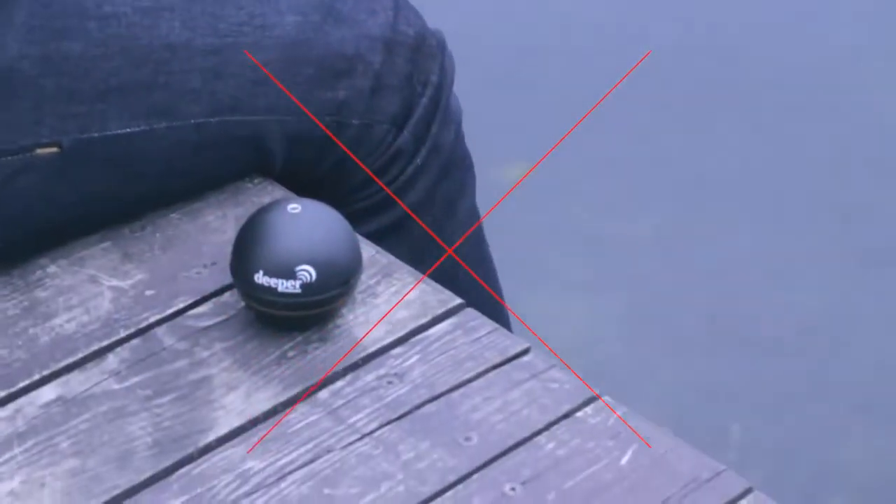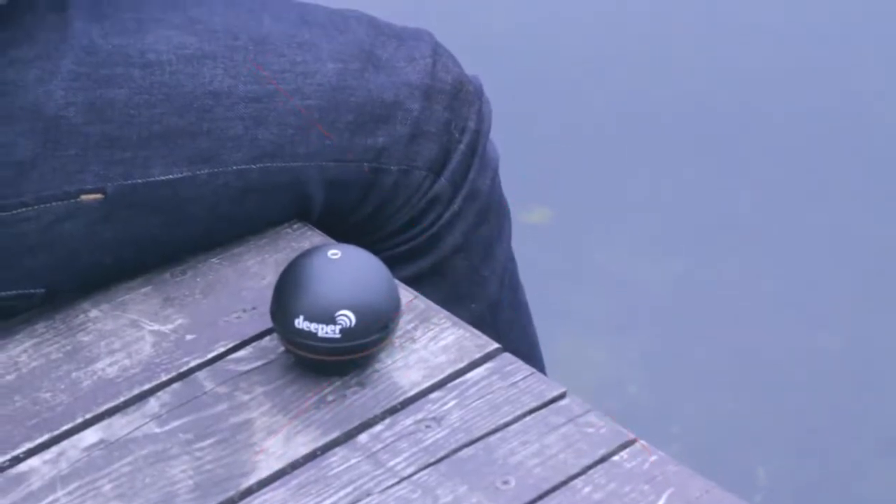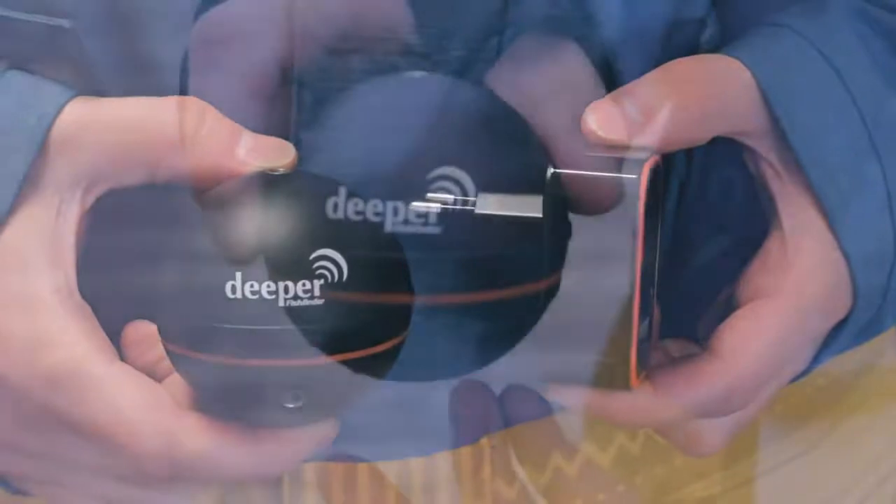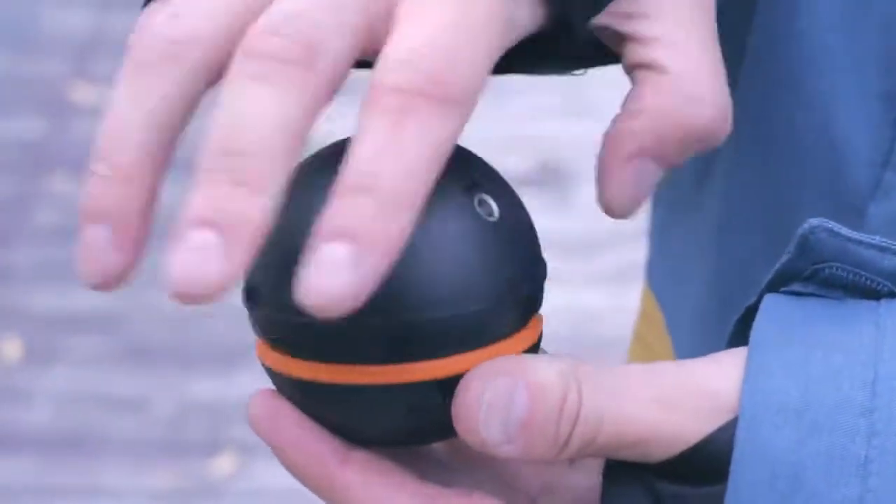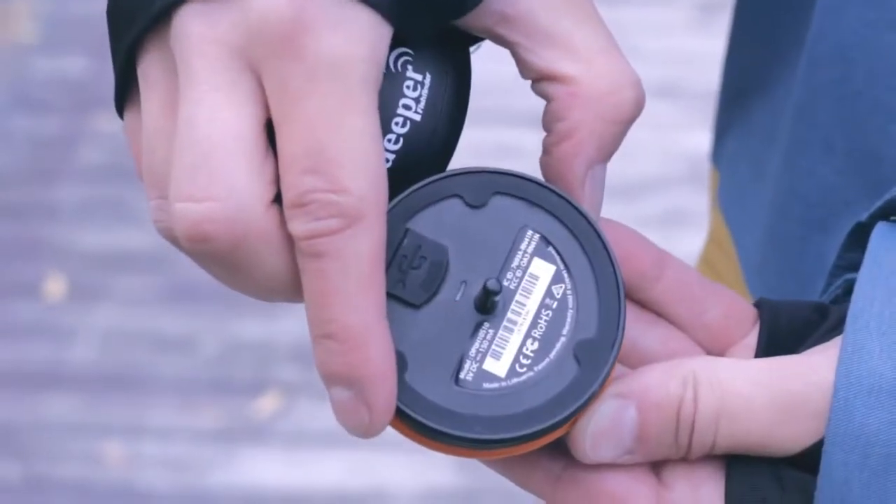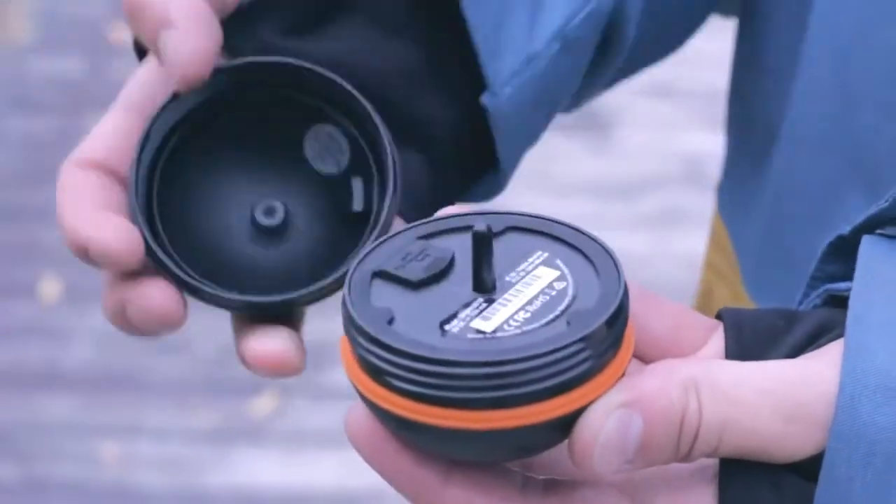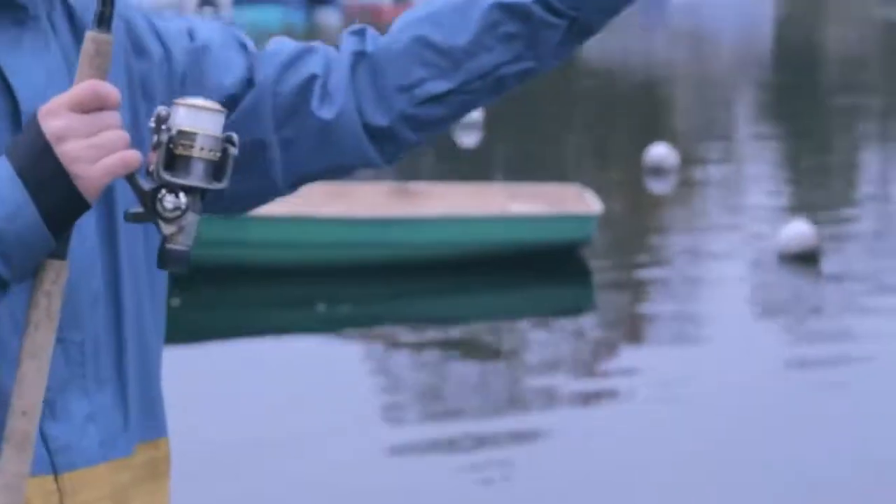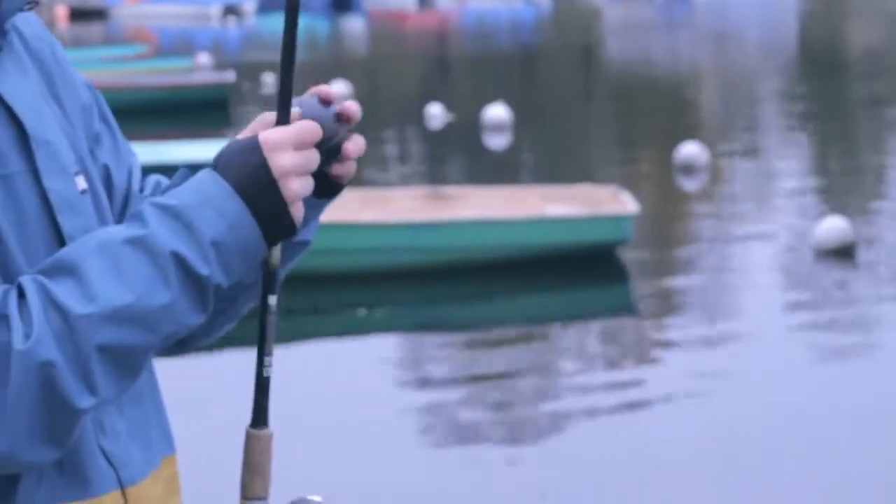Deeper turns on automatically once it's in the water. It's impossible to pair it until it turns on. The Deeper battery should be charged before fishing. To check the battery level, please connect 2 metal pins on the bottom of Deeper with a wet finger, or connect to a micro USB cable and charger. The blinking LED shows you the battery level. There's no switch off button. Deeper powers off automatically after 5 minutes out of the water.